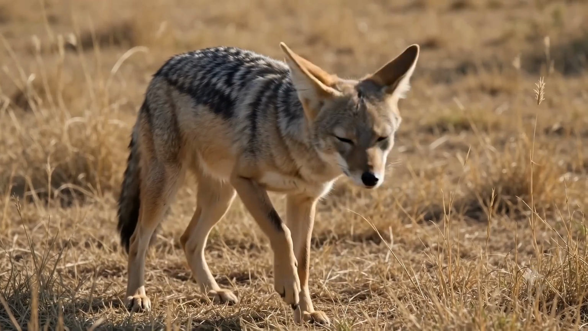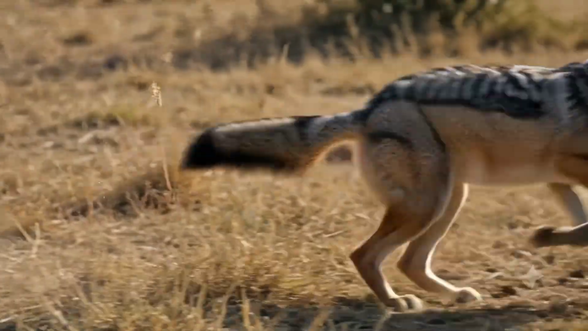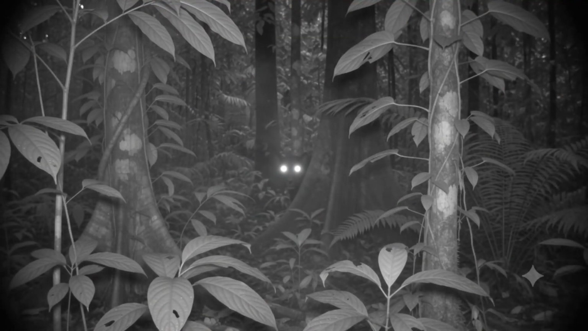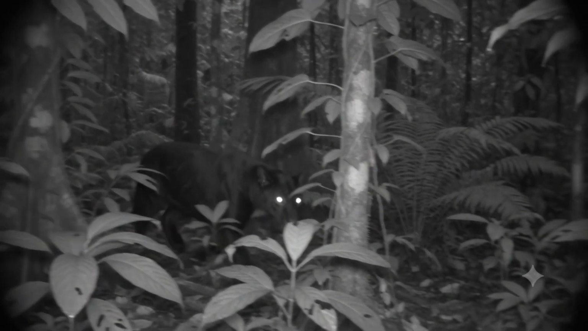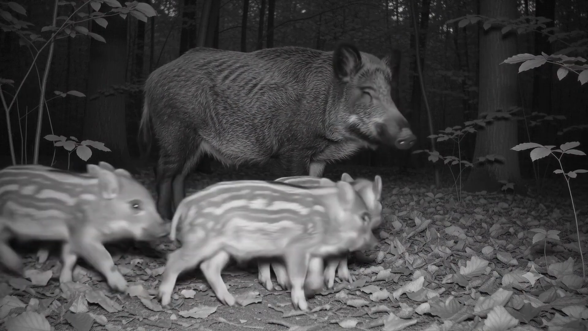Deep inside the wilderness, hidden cameras record a world that humans were never meant to see. Some animals walk past without noticing. Others stop, stare directly into the lens, and seem to understand that they are being watched. But the most surprising clips reveal behaviors so rare that even wildlife researchers may wait years to witness them.